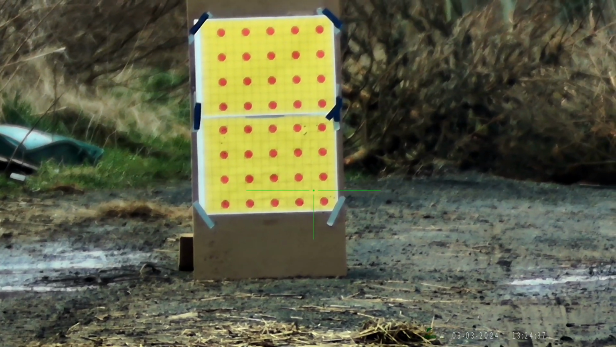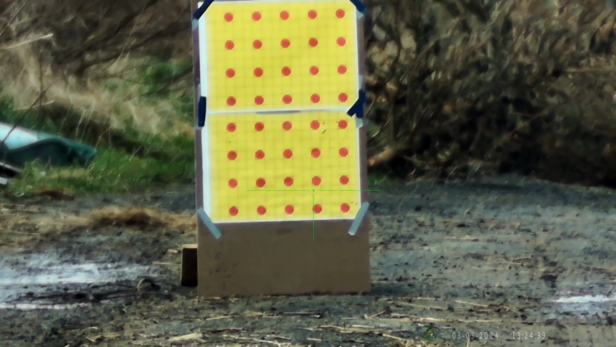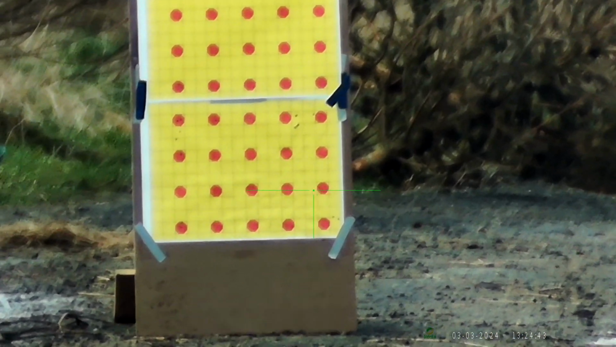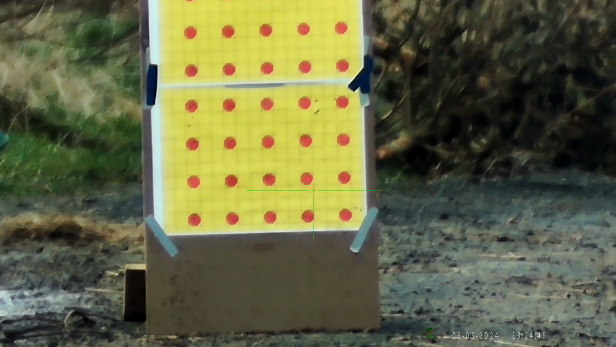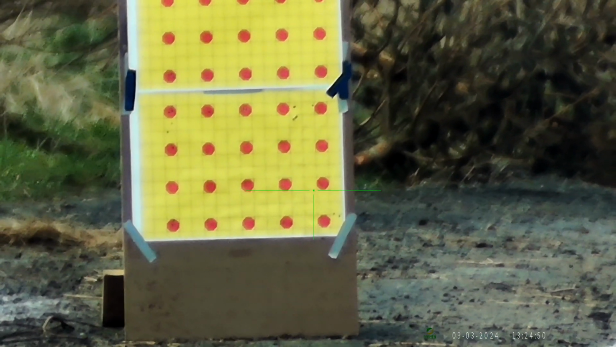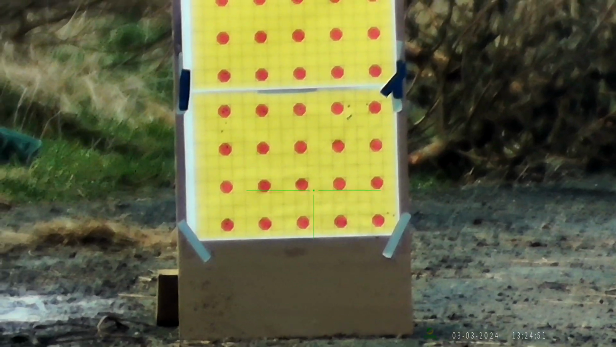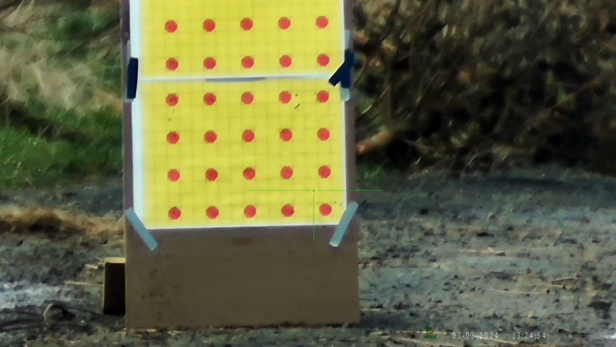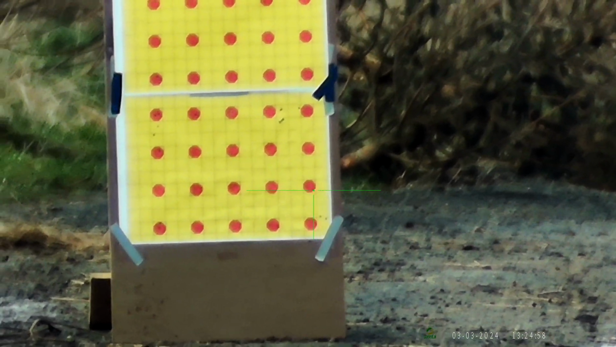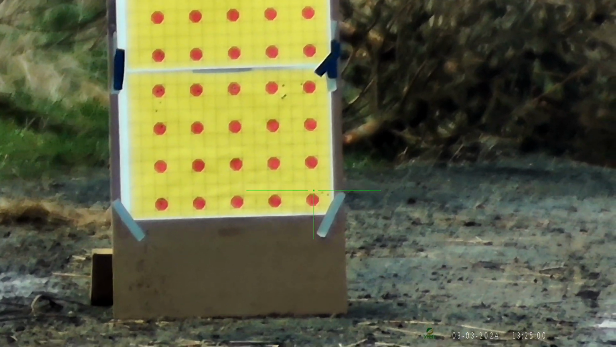And let me zoom in. See there, the wind's knocking it off to the right, as I'd expect with it being a left to right wind, but it's pretty much bang on height wise, so I'm more than happy with that.